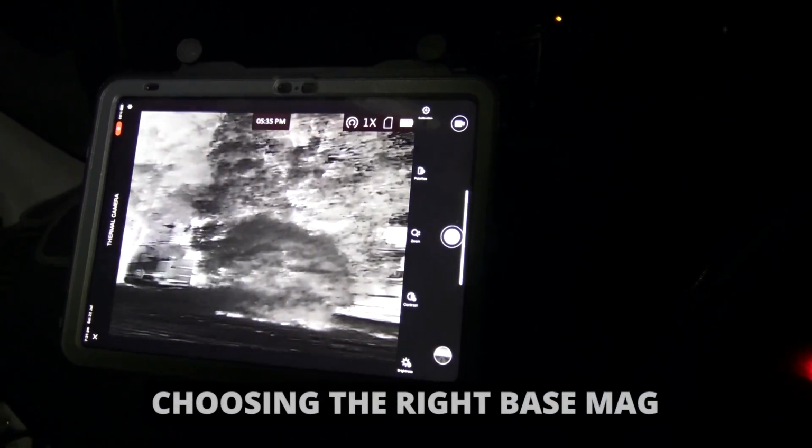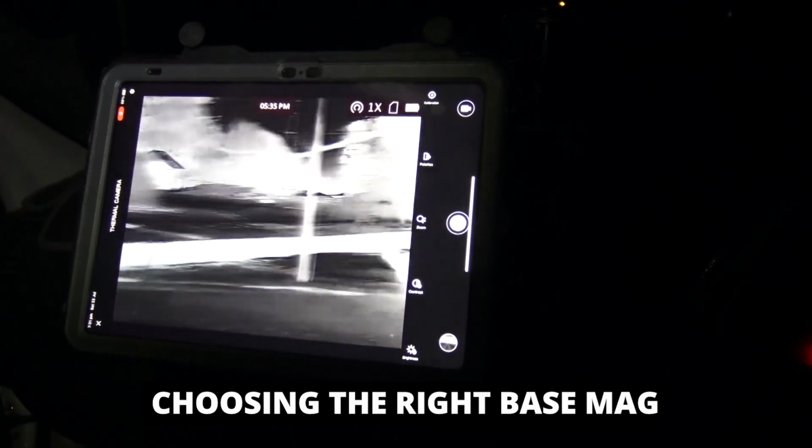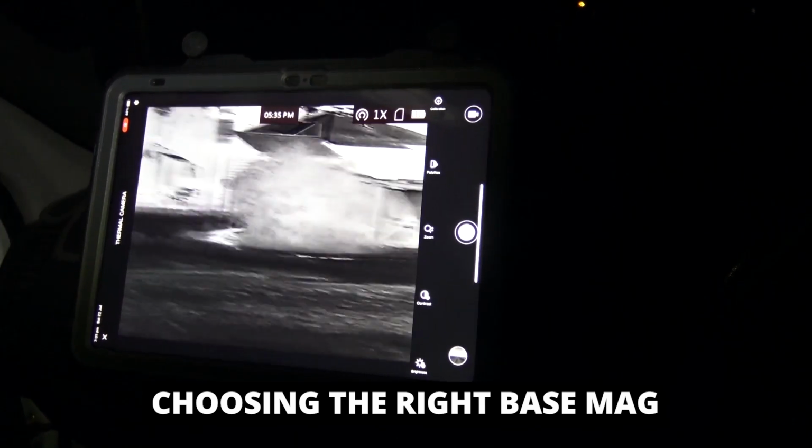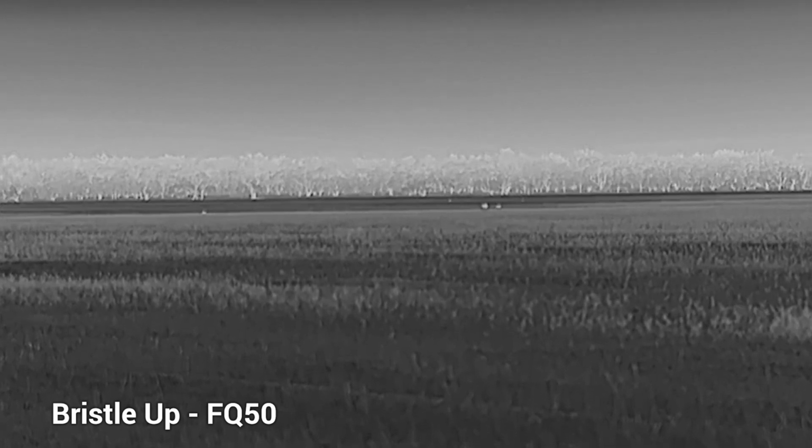Now the FQ50, which I've got mounted here, has a high base mag, but the image quality is spectacular, and it's really good for open flats and stubble country. It still works, but it's a bit harder to use in thicker country where you've got a lot of timber close by, like if you're through the mountains, stuff like that, cane, whatever. I do recommend getting maybe the FQ35 or a different thermal altogether, because you want a wide field of view when you're hunting difficult country.